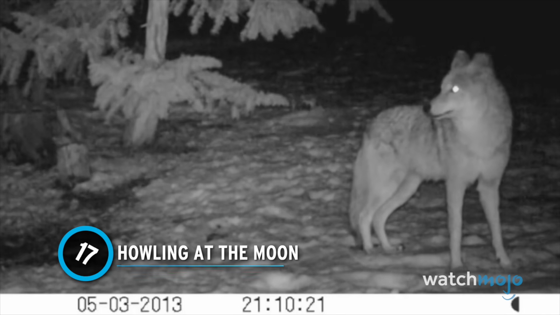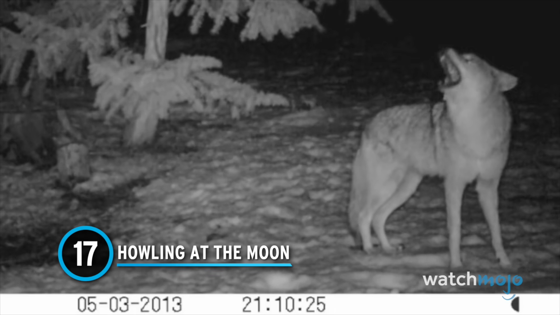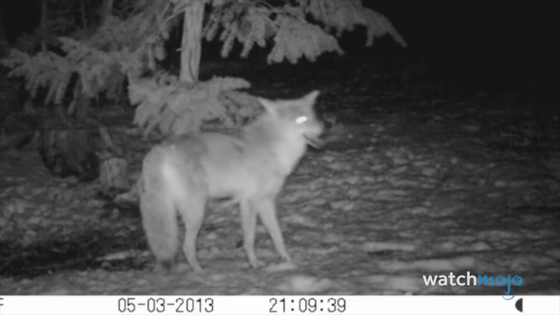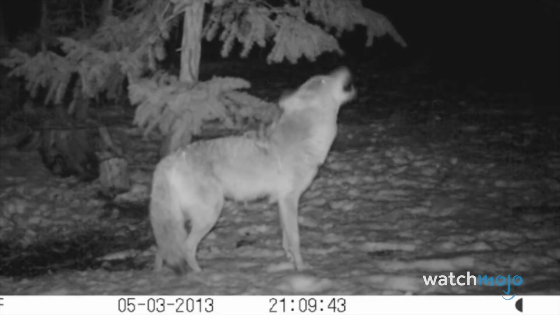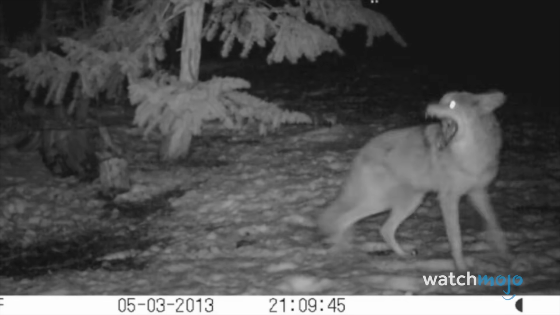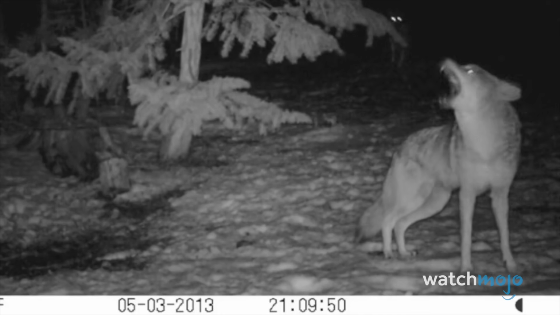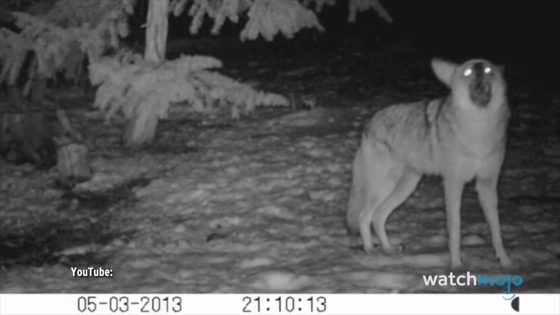Number 17. Howling at the Moon. It's depicted in countless movies and media, but it's even eerier hearing the actual thing. This trail cam spied on a group of coyotes howling at each other in the moonlight, though not actually at the moon, as it turns out that concept is a myth. There are several reasons why pack animals howl, such as hunting or navigational purposes, but that doesn't make them sound any less unsettling.